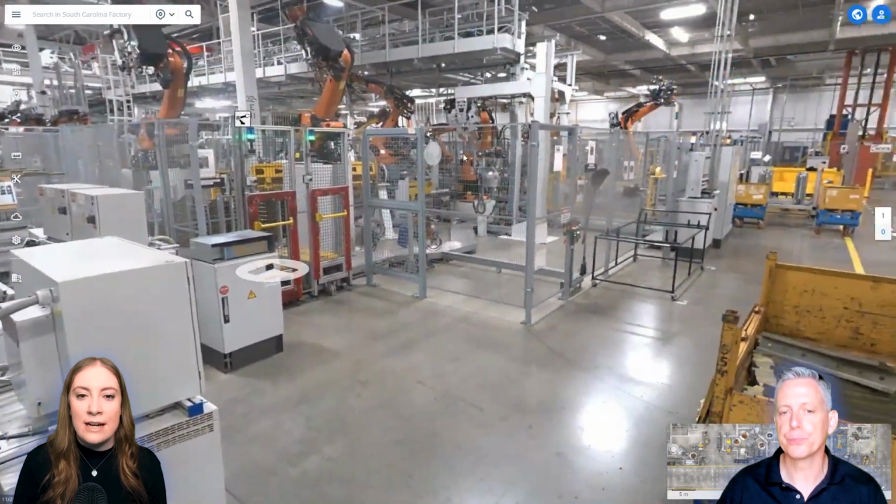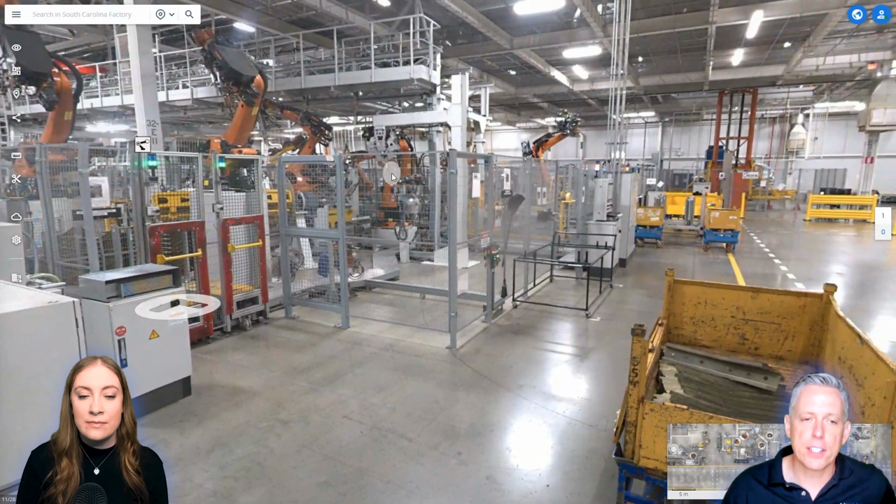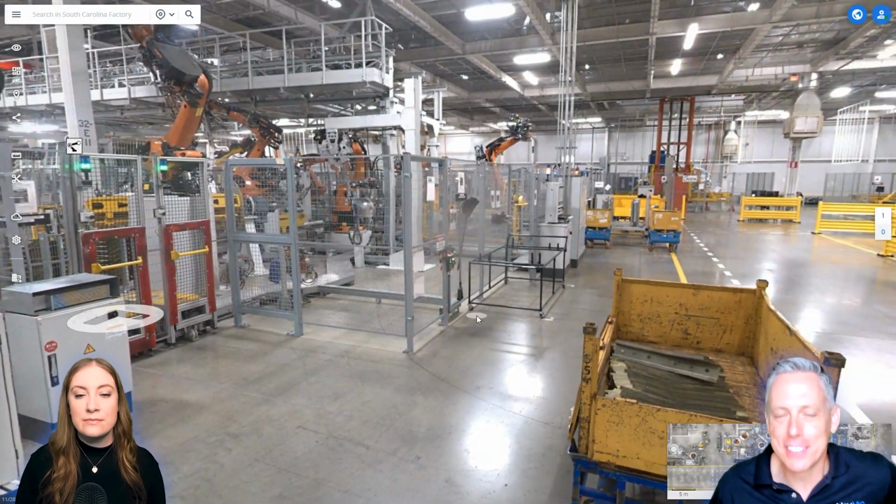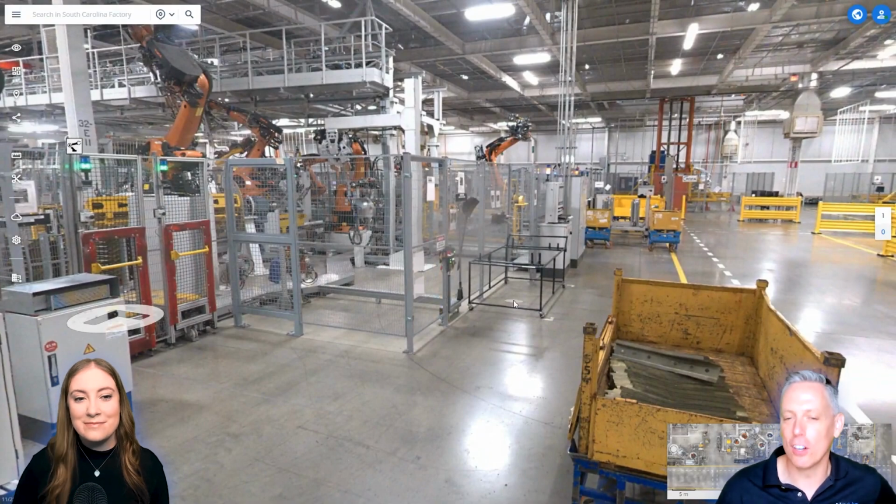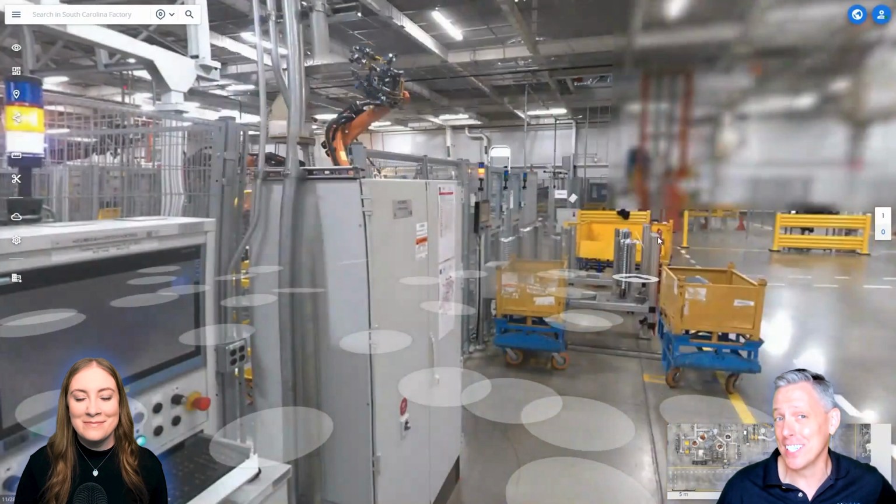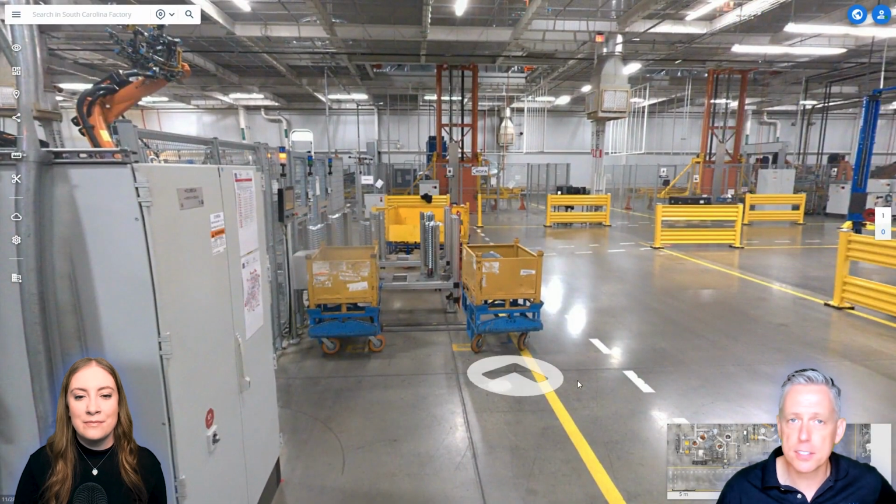So we're inside a plant now. Yeah, so I just jumped into the plant in South Carolina, and it's funny because I get the same comments in almost every call. It's like, oh, this is just like Google Street View, and at first glance, it is Google Street View for the indoors. So you're able to navigate it just like Google Street View.